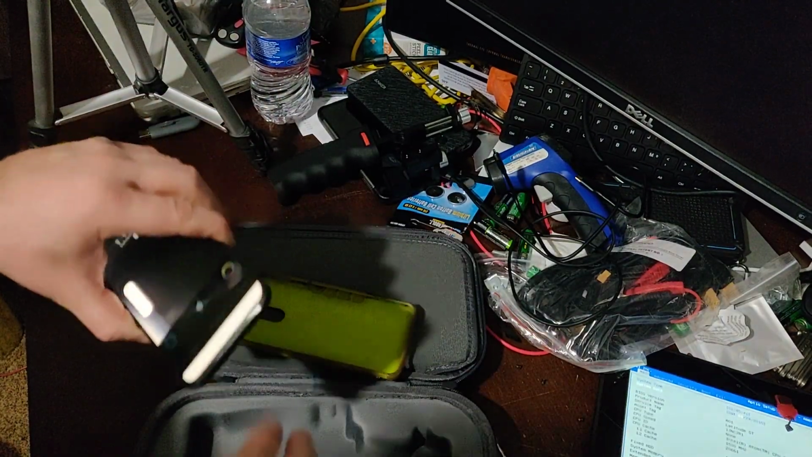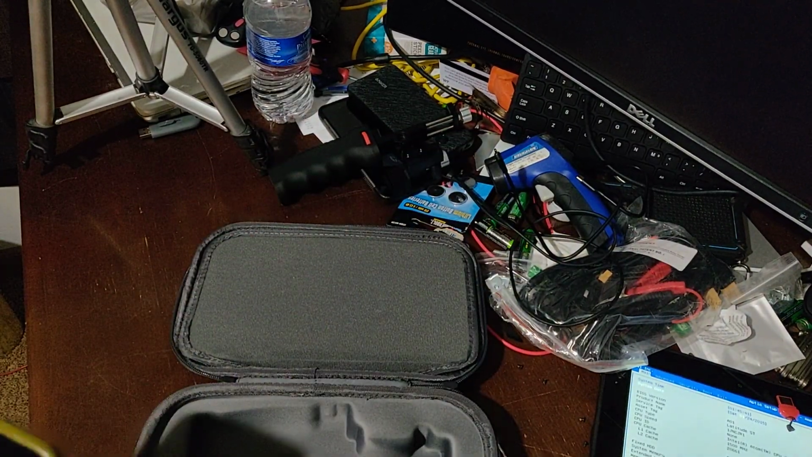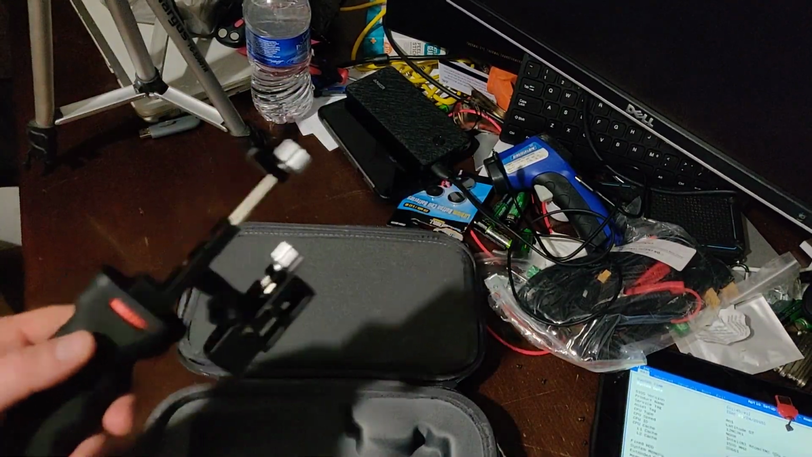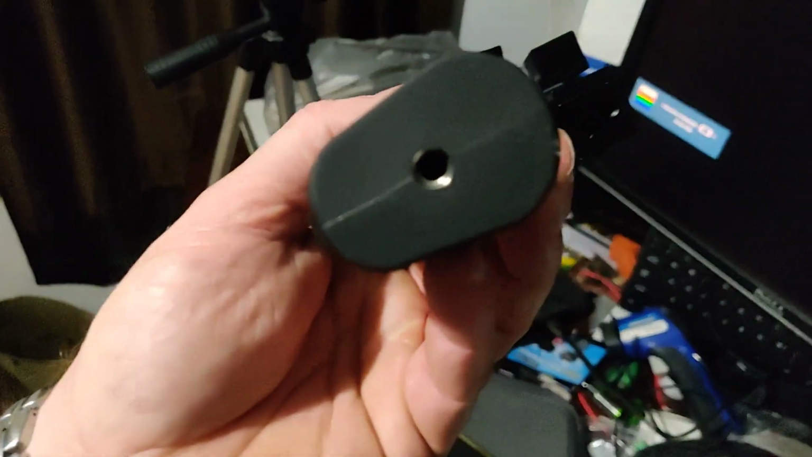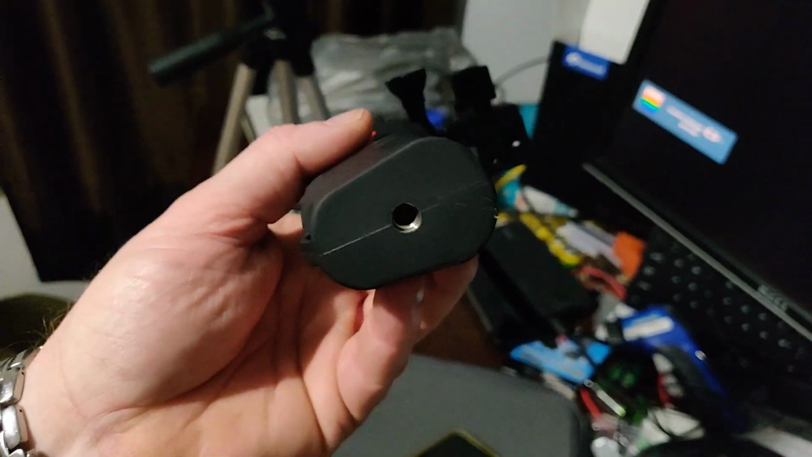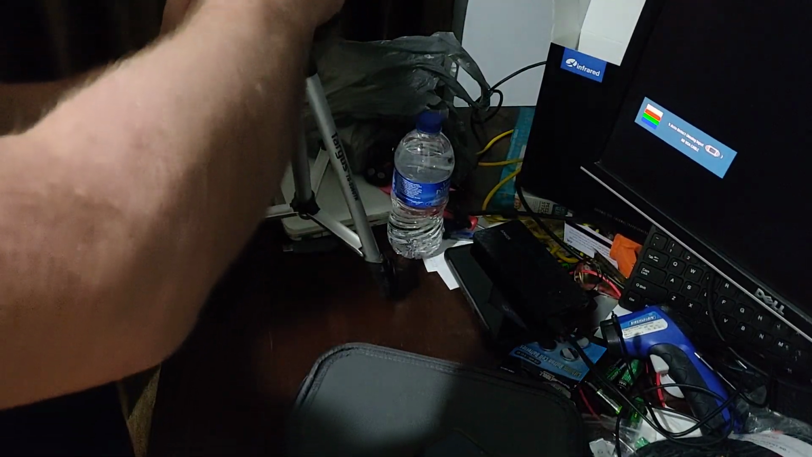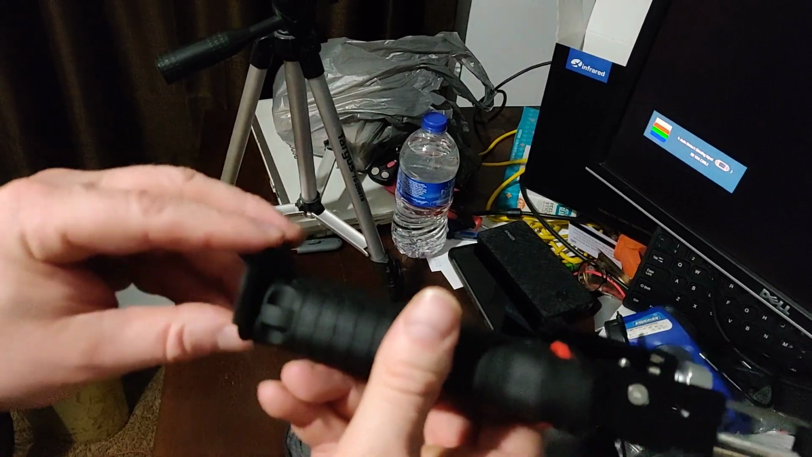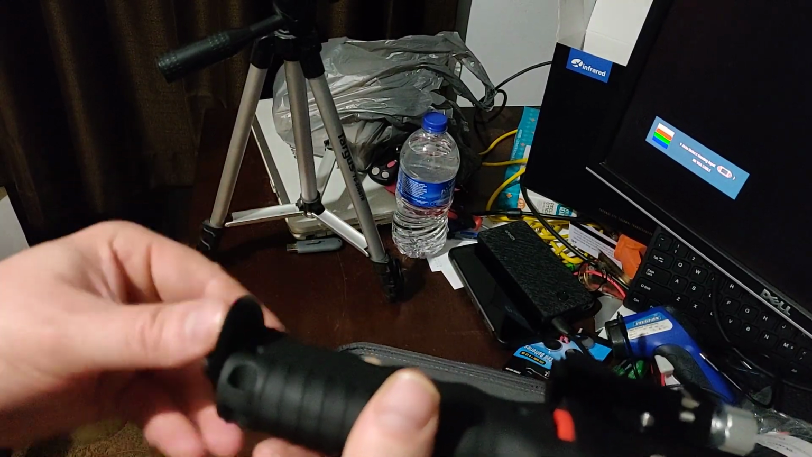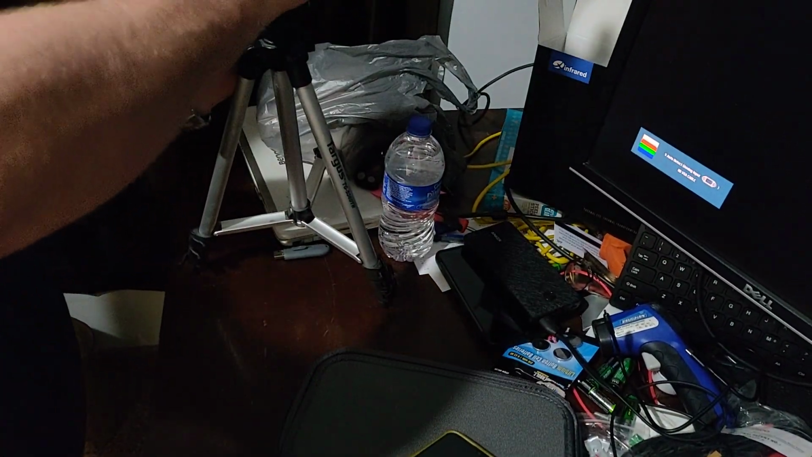Okay, so take this off, set this off to the side. I'm going to go ahead and put the phone back in the case. I'm going to go ahead and assemble this. This is your typical, I don't know what size bolt hole that is, but it's pretty common for tripods and whatnot. So I'm just going to go ahead and screw this on, this plate, and then snap this into position.